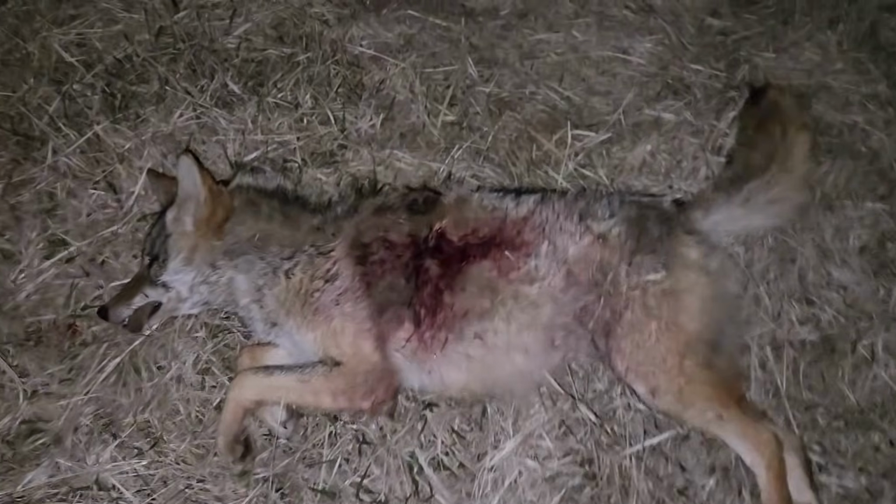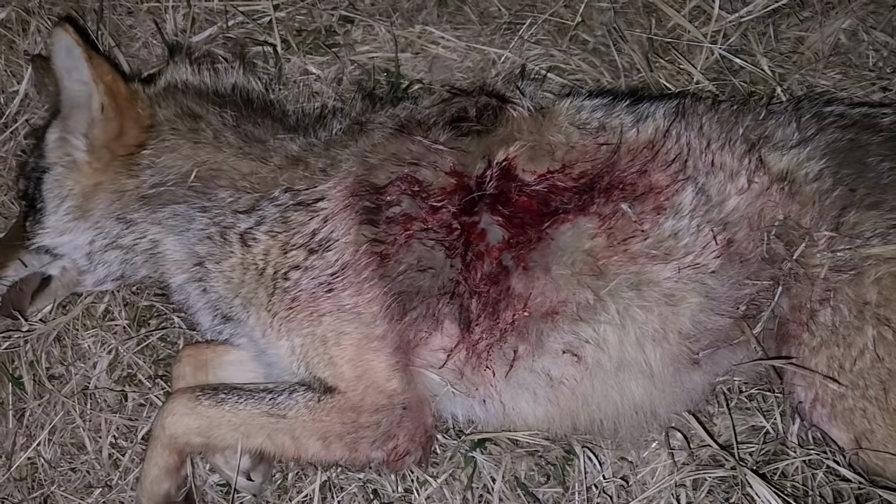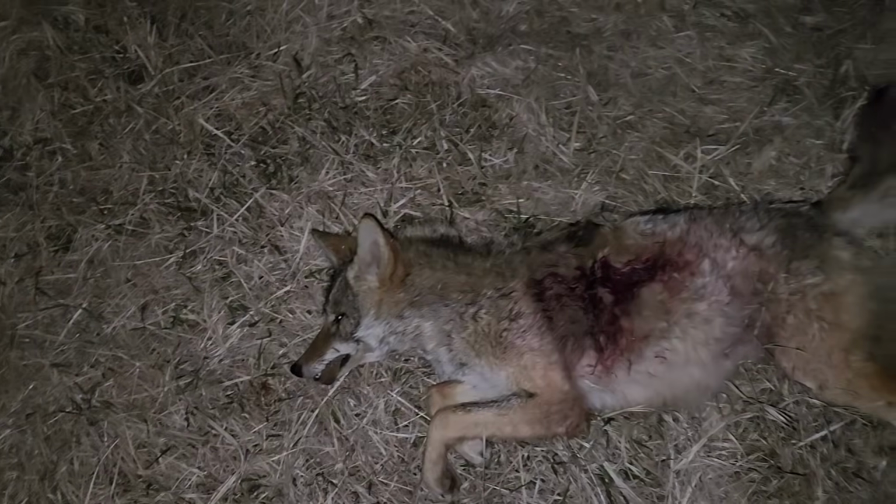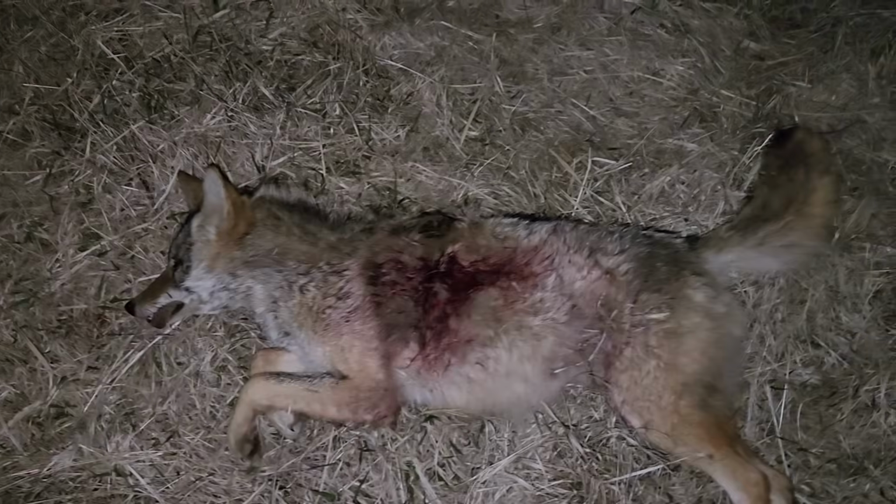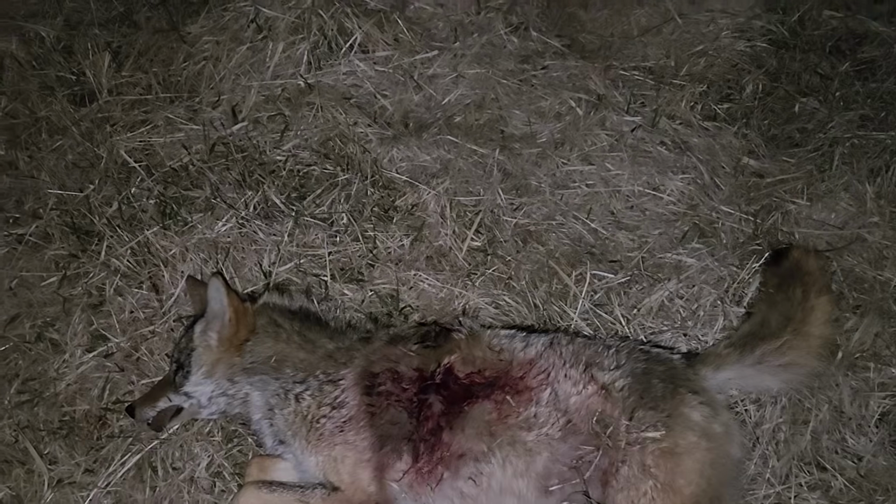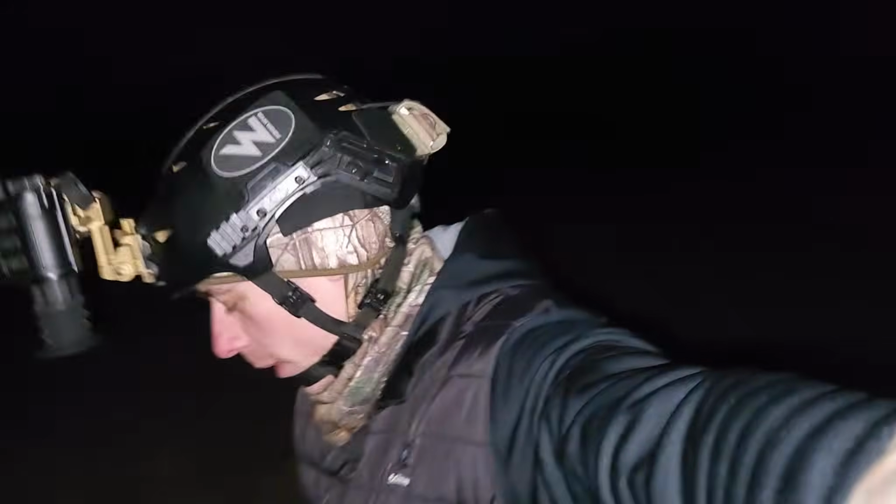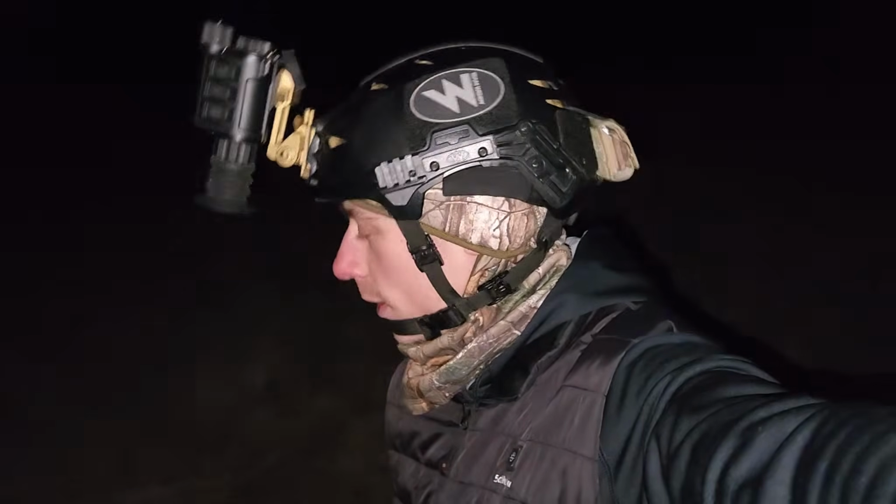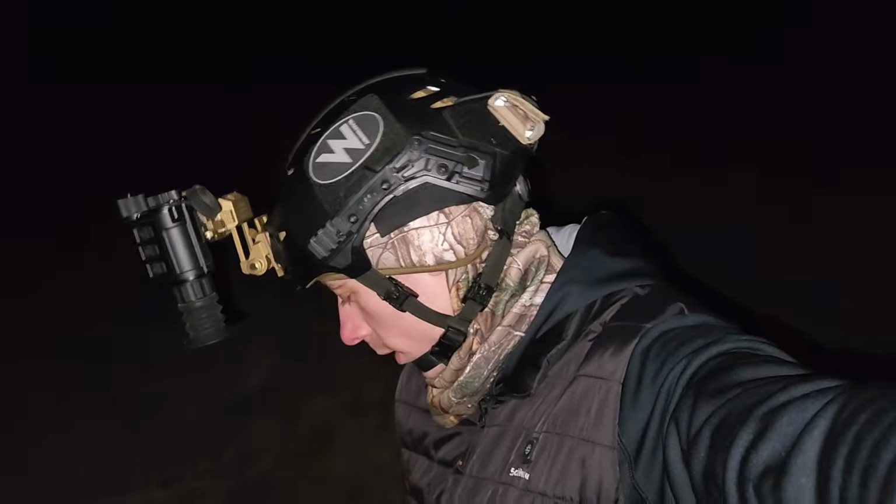But good looking coyote. Put a good shot on him. That's about where you want it. He winded us pretty good, and I really didn't think I was going to get a shot at him. He just kept going and going and going, and I gave him a little bit of howl in action, and finally got him to hold up in the field and put him to the ground.